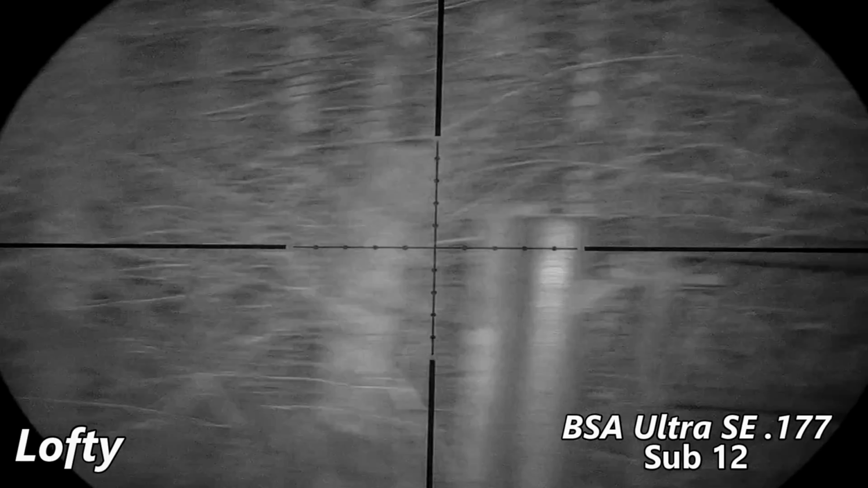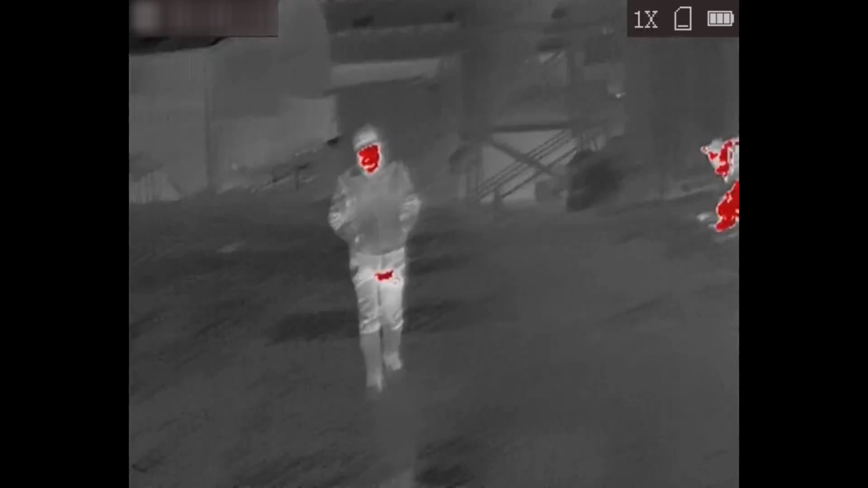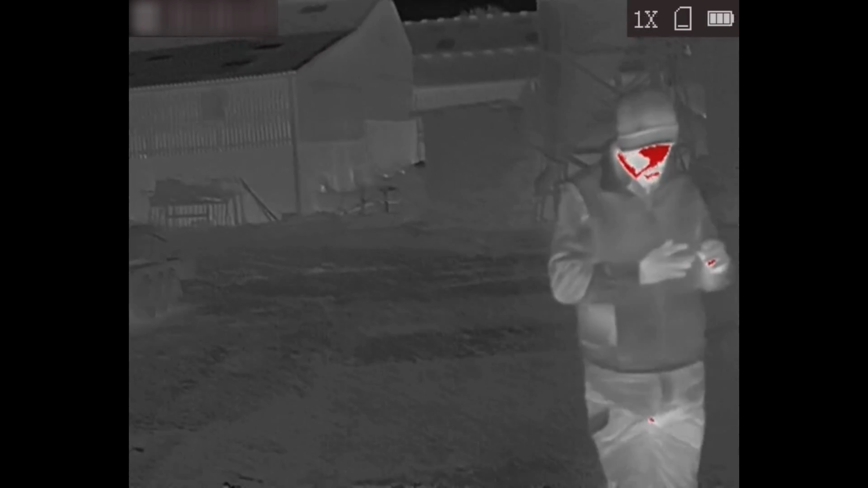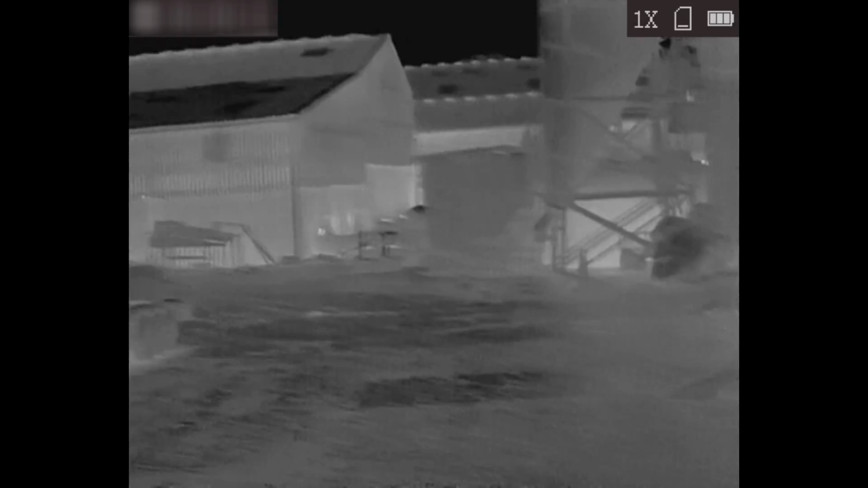Yep, he's already fired 10 shots already. Obviously he's forgot, and he left his spare magazine in the car. So he's had a little wander back to his car to go get his other magazine, and as he's walking back, you could actually see a couple of rats just in the background there. So Lofty's loading back up.